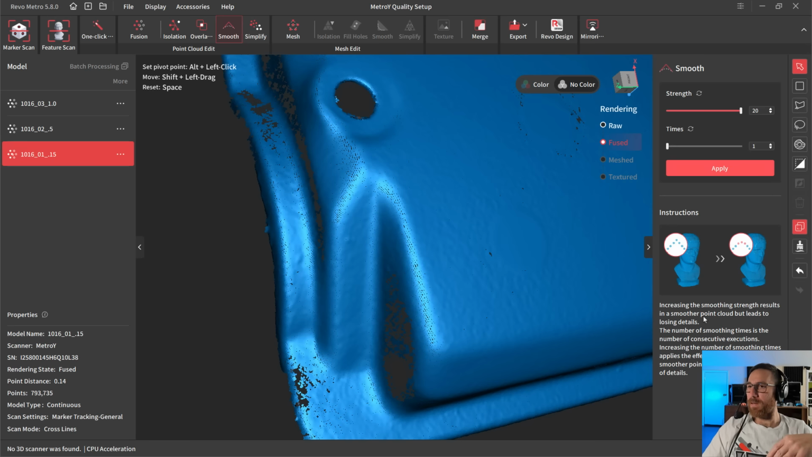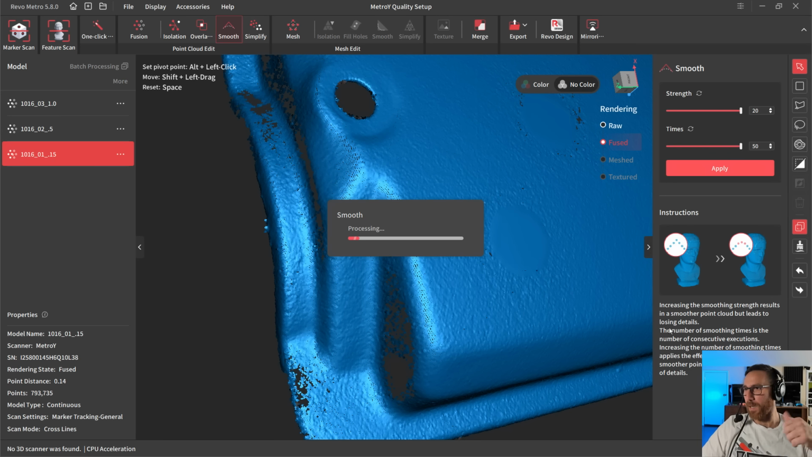All right, so you can see here that it looks more melted, and the corners seem to have lost a little bit of detail. So if I undo this, you can see that it was much more aggressive, even though it went through just once. And again, you can play around with where these are. If we crank both of them all the way up, we set the strength at 20 and the times at 50, it's going to do a pretty extreme modification to where the points are, and it's going to run through it 50 times.